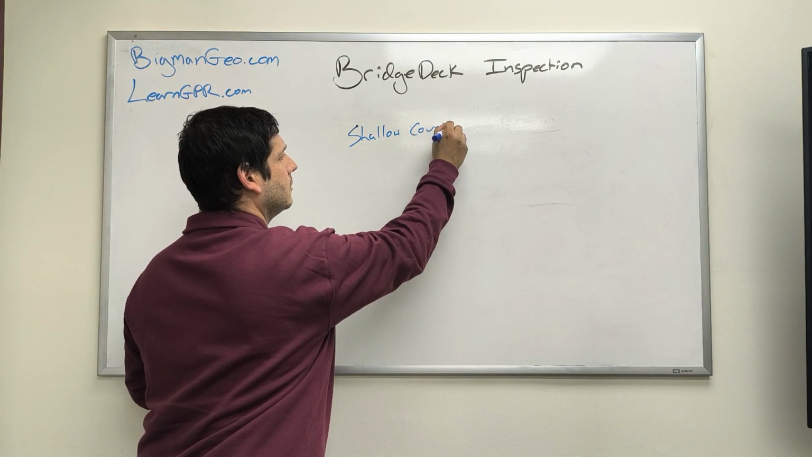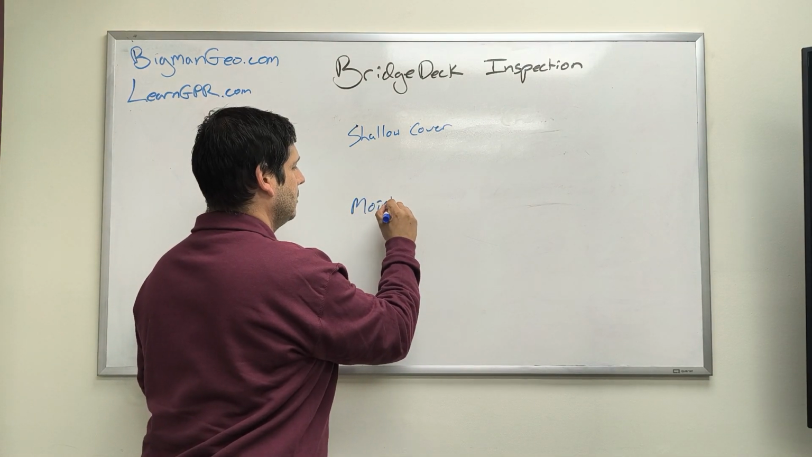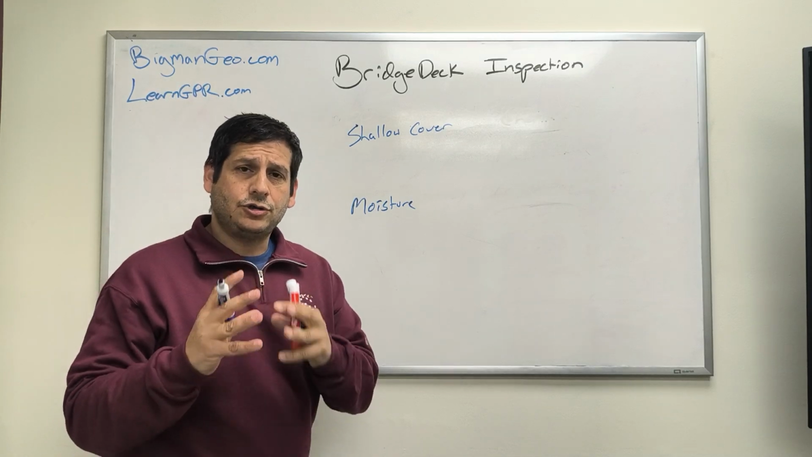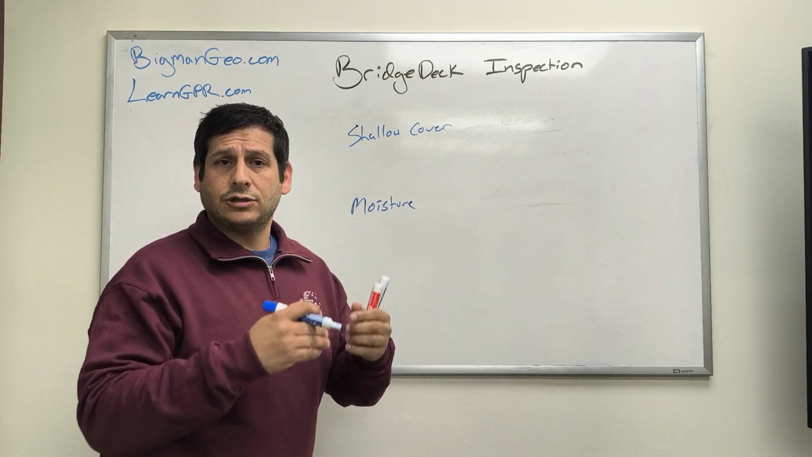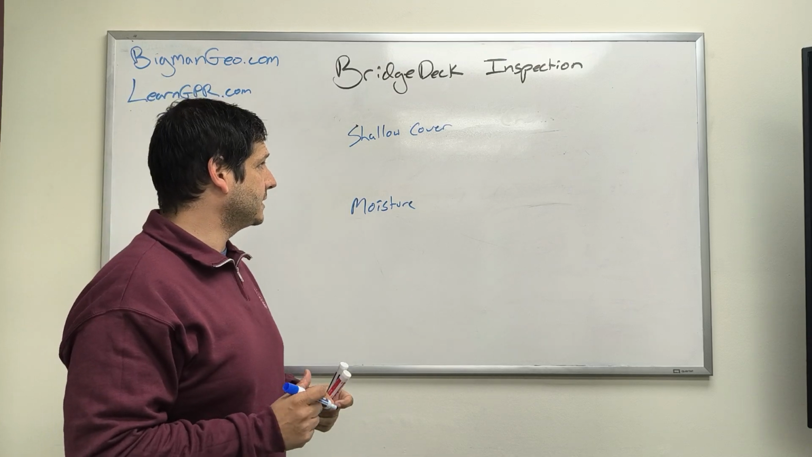The two ingredients are shallow cover and moisture. Shallow cover and moisture are two common preconditions, though not necessarily the only ones, that create corrosion in concrete bridge decks.